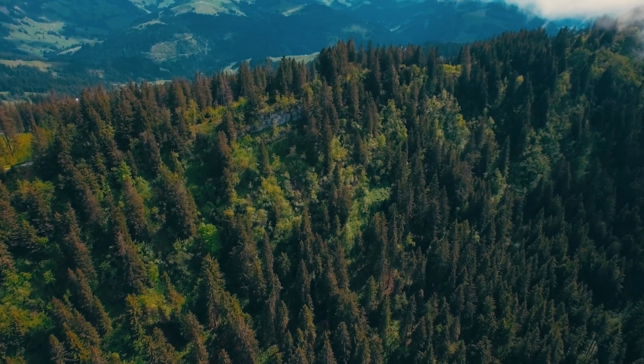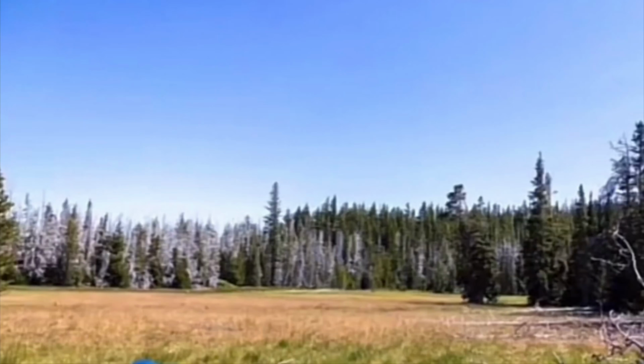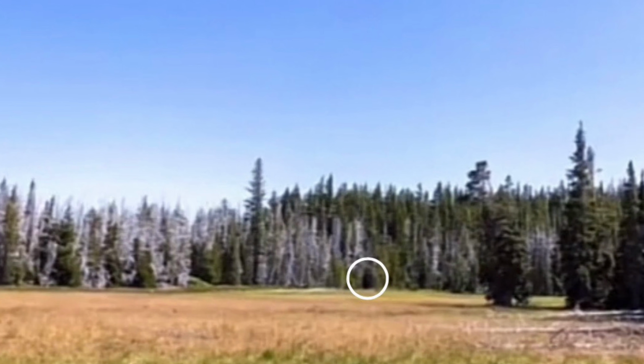The following was just released on January 3rd, 2024. A man was out in the woods hiking, just enjoying nature. He eventually reached a clearing that looked beautiful. It was an open field completely surrounded by trees on every side. He admired the breathtaking view and eventually snapped this photo here. And it wasn't until later that he realized something strange was amongst the trees.